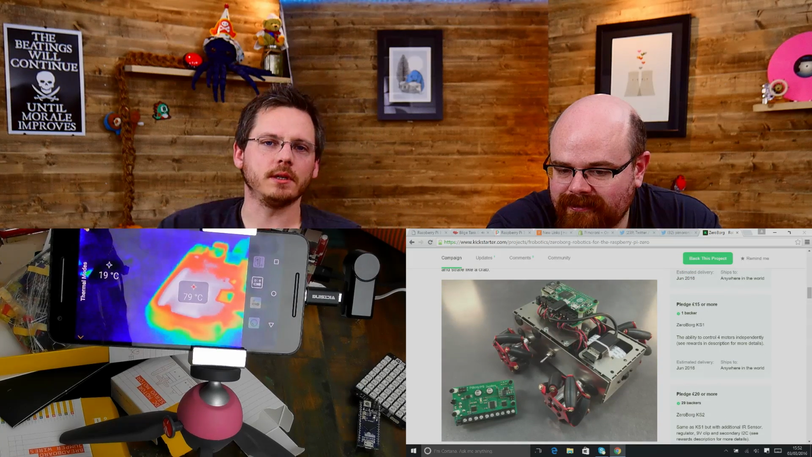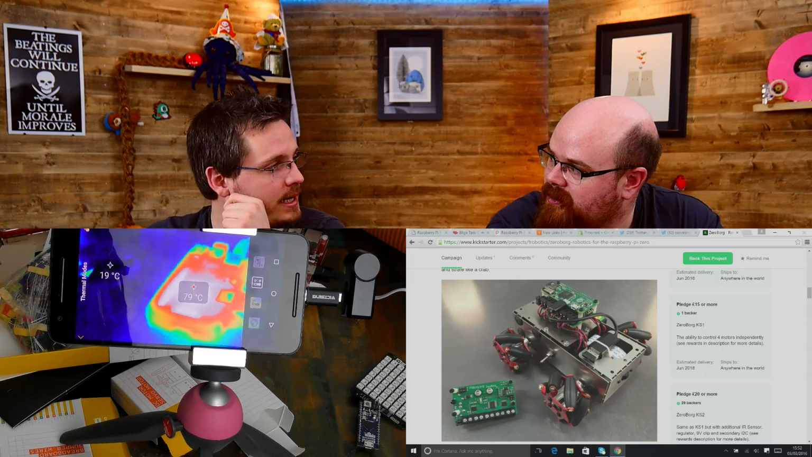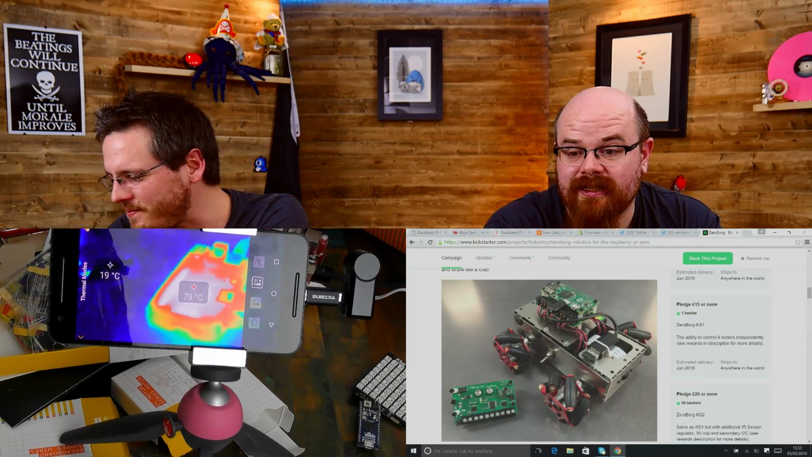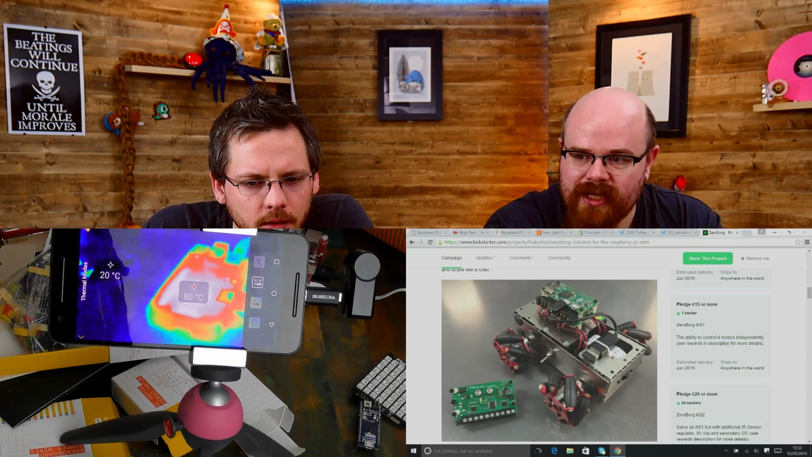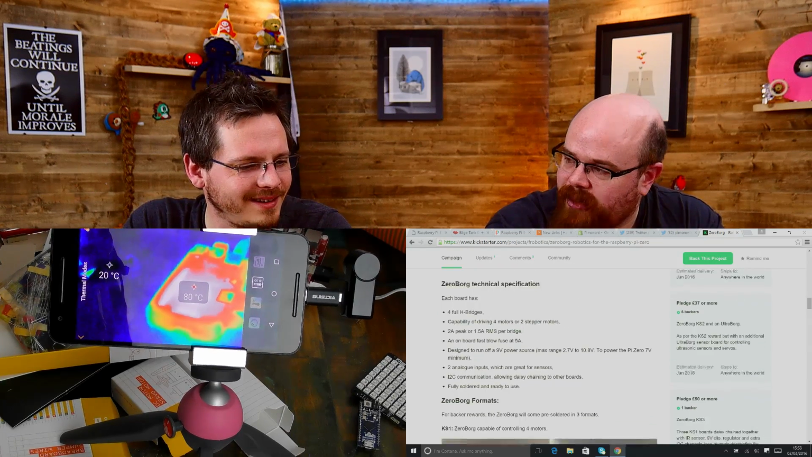PiBorg do, from what we see, some of the best buggy robotics-style stuff for the Raspberry Pi. Pretty meaty stuff as well. They're fairly focused on it. They've got an insane 55 amp motor driver, which we've got downstairs, and we're waiting until we feel we're competent enough to attach wheelchair motors to it, and then I need not walk around the workshop anymore. I'm just going to have my motorised Lazy Boy, and that's it.